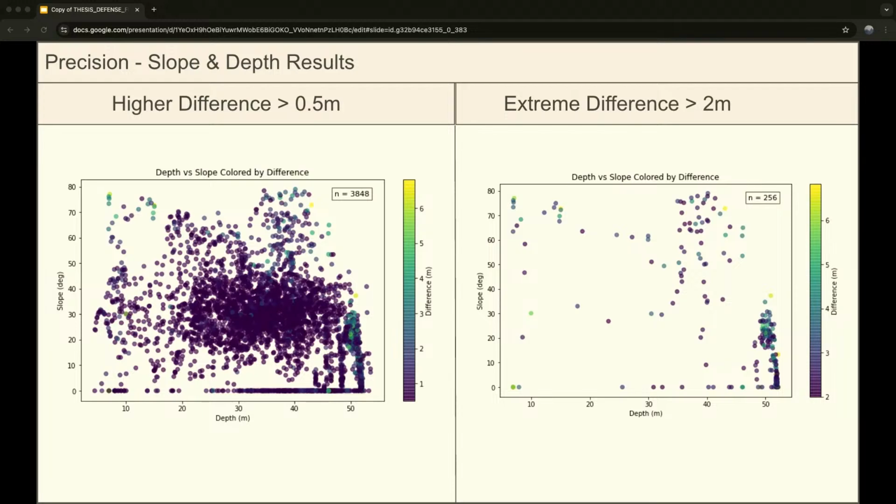So I filtered out the higher difference values, which I defined as over half a meter. And you kind of start to see a little bit more of a cluster happening in this higher depth, higher slope region, but still not anything too eye-catching. And then I also filtered out the extreme differences, which I defined as over 2 meters. And here you kind of start to see more of what I was expecting, with these clusters in these high depth and high slope regions happening.